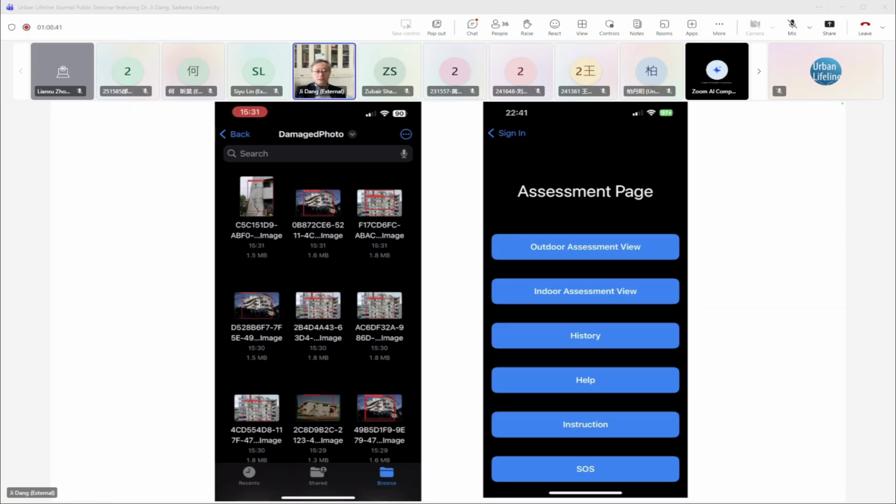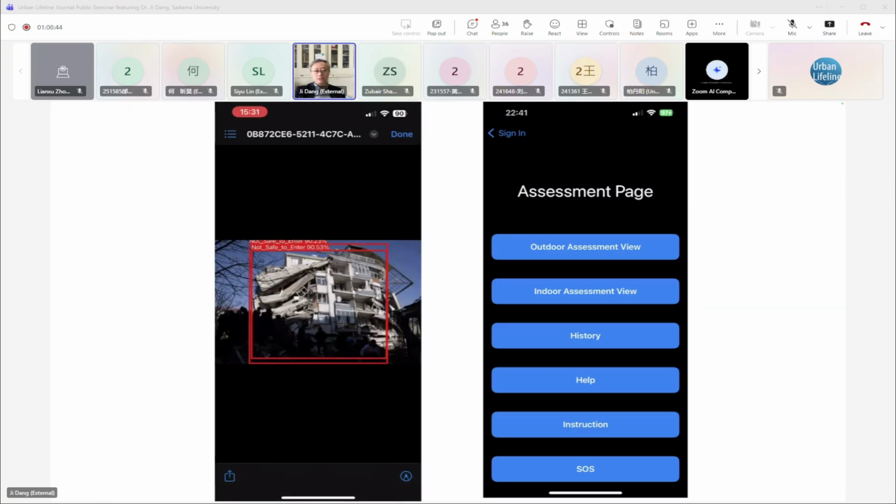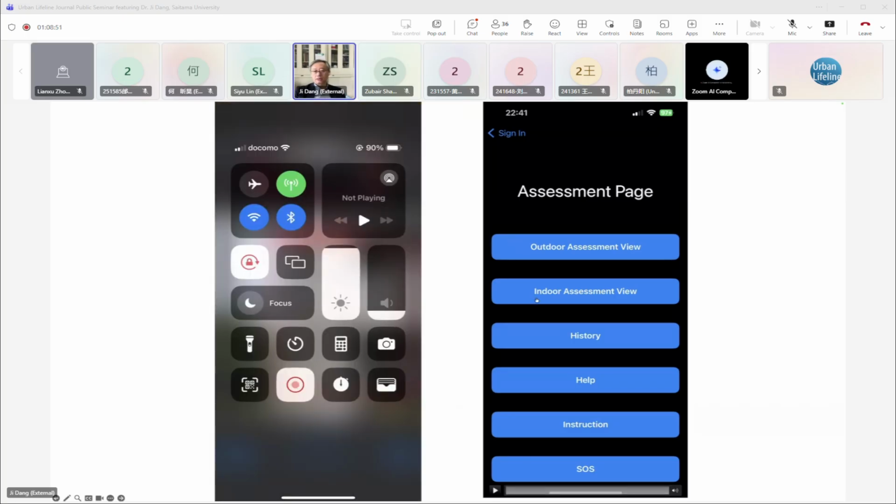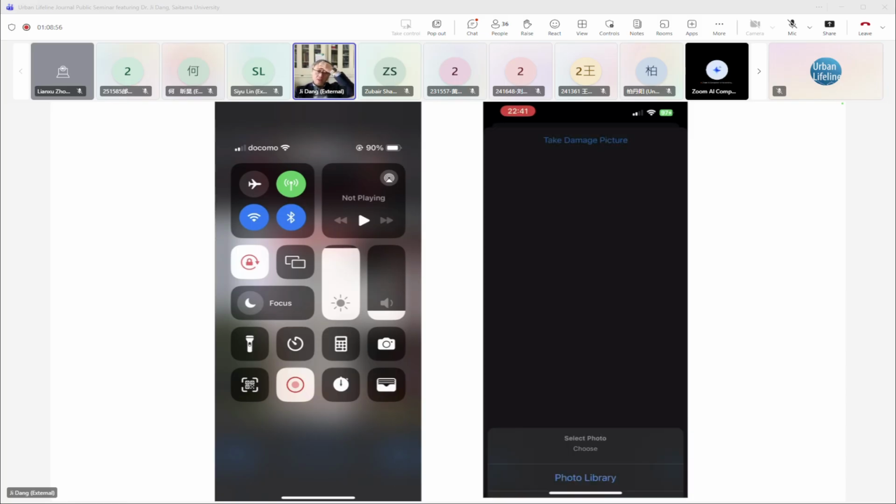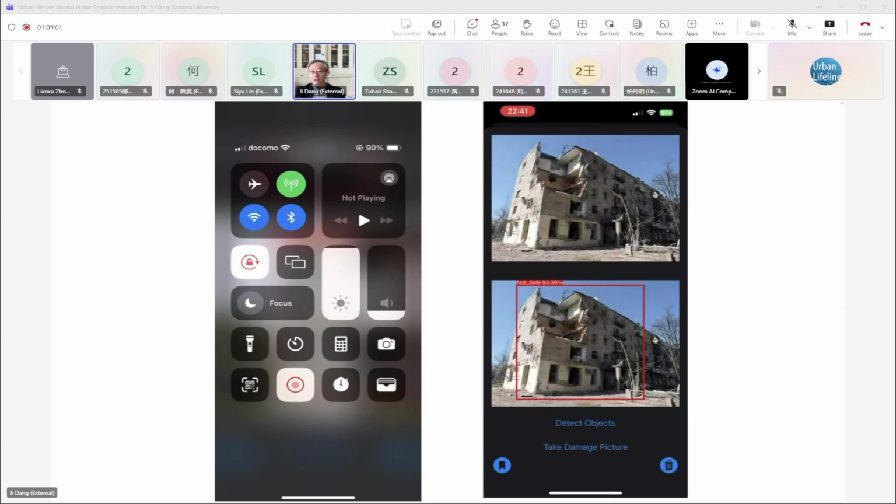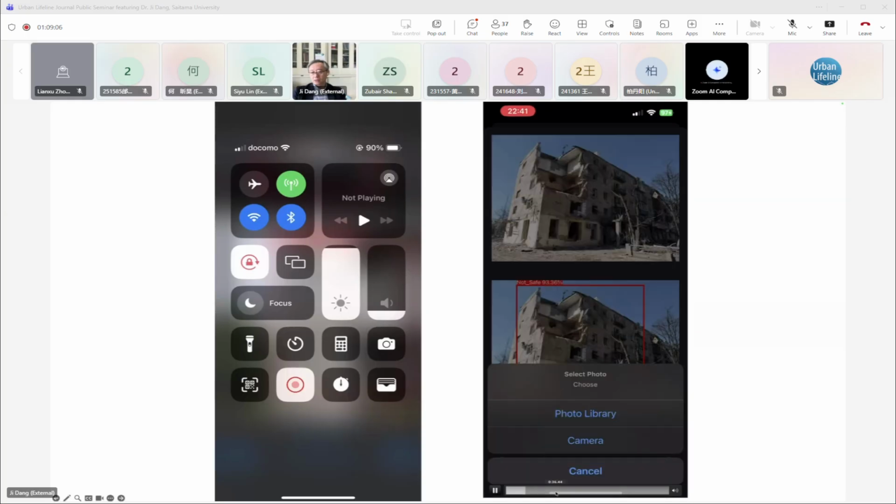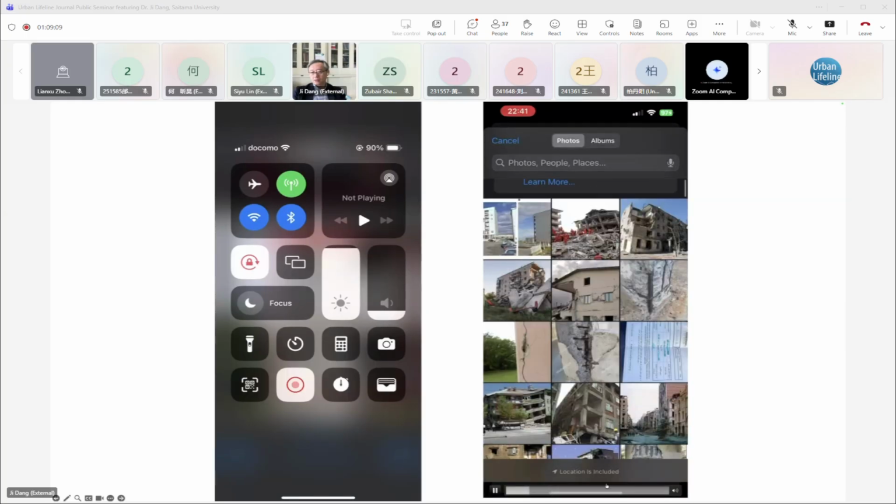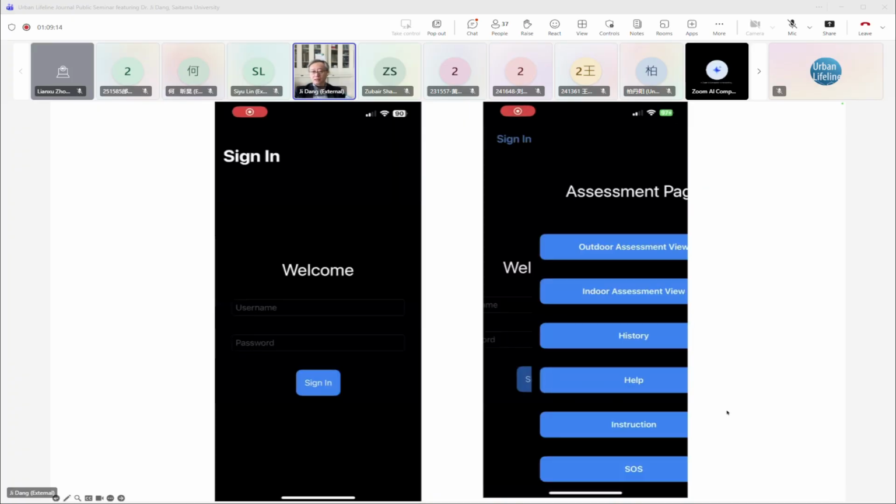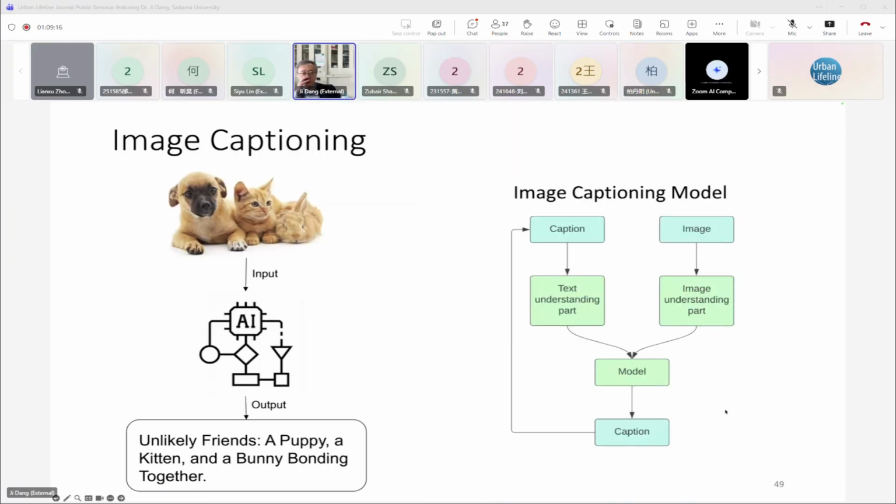They can also output the detected report image so that you can put it into the report, to generate this report in the later steps. For the indoor assessment, you can upload indoor damage. Oh, this is outdoor damage also. You can select damage, and the model can process the damage.